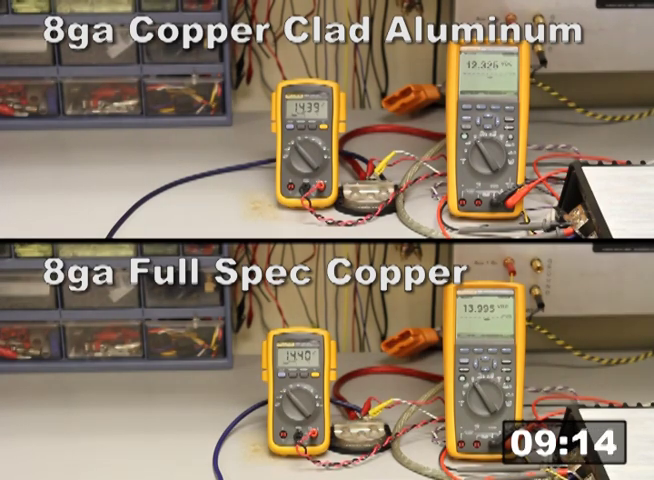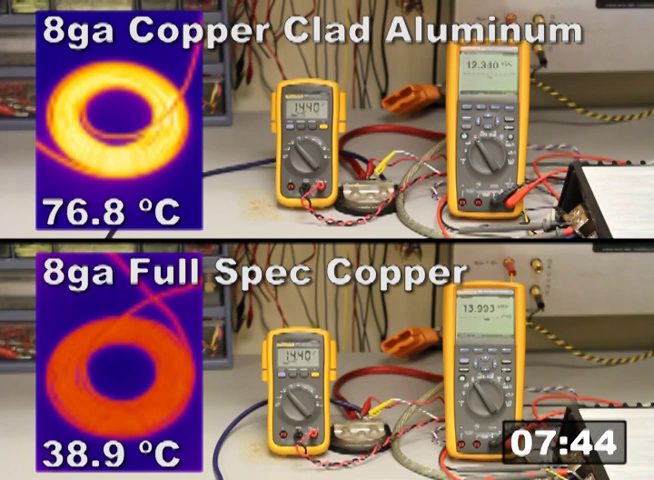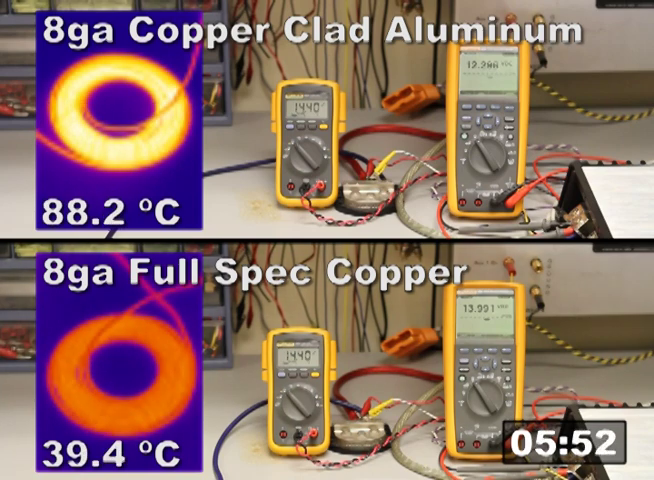Through the magic of time-lapse photography, we're going to show you the voltage drop and the cable heating over a period of 10 minutes. The copper-clad aluminum cable causes big voltage drops and gets hot really quickly. Now look at the temperature of this wire. It's rapidly increasing. The copper-clad aluminum wire's temperature rapidly increases, while the full-spec copper doesn't really increase much at all.